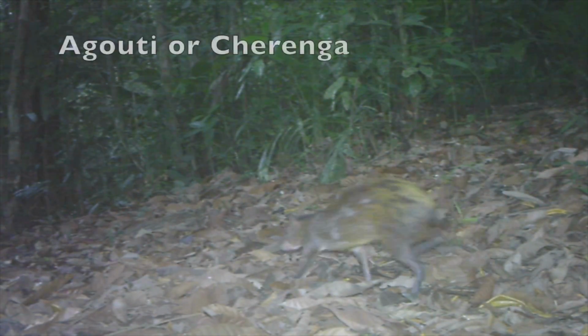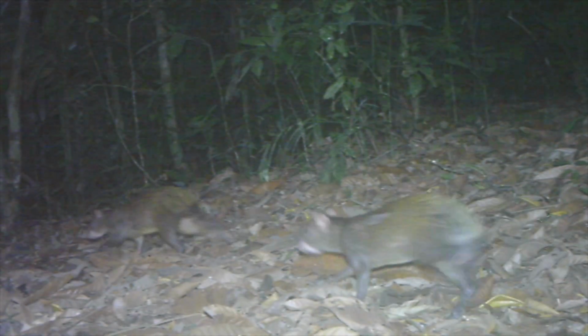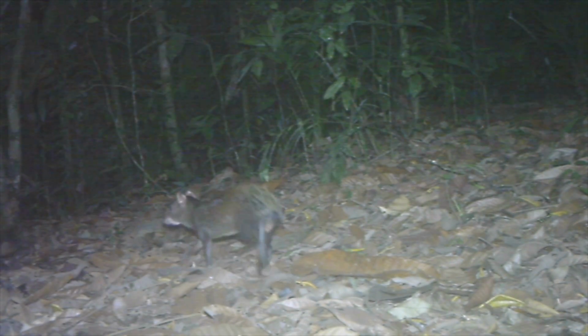This is an agouti, or chiringa. It's a rodent. That's a male that's probably been in combat for a female. And it looks like he may have found his female.